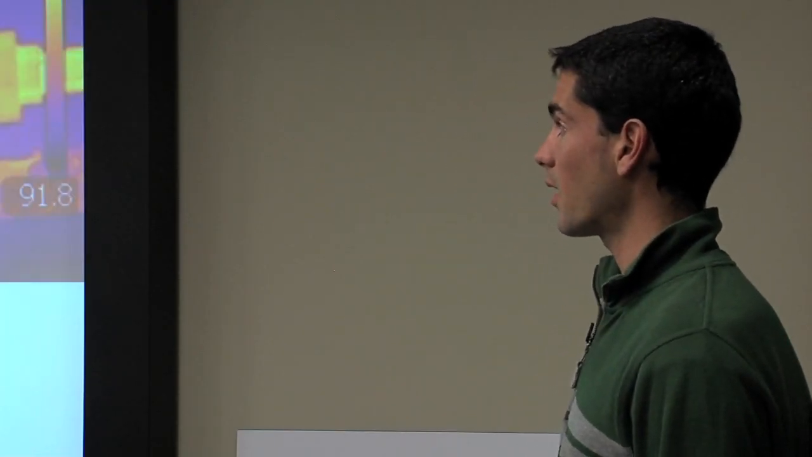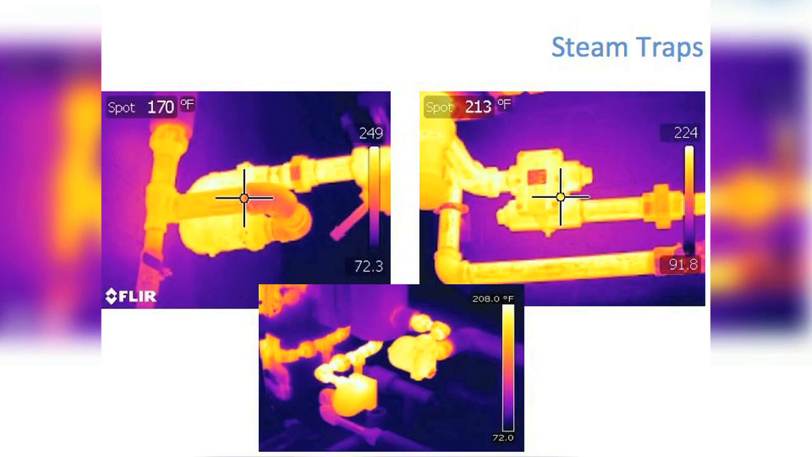Then another big problem that a lot of plants have that are running steam is steam traps that leak. A steam trap that leaks can cost anywhere from $2,000 to $5,000 a year for a company. All right, so the way a steam trap should work is you've got steam coming in, it's blocked, and then condensate going out, so it should be cooler like in this case. But when it's blown, you've got steam coming in and steam going out. All right, so the trap's not working at all. It's just a lot of wasted energy to make that steam. This is a case down below, same thing. We've got steam in, steam out, same temperature, whereas these are working properly, steam in, condensate out.